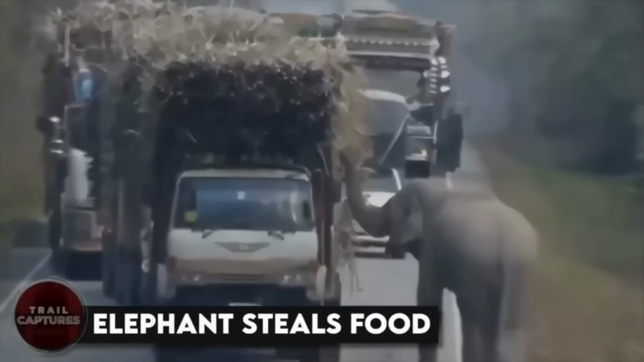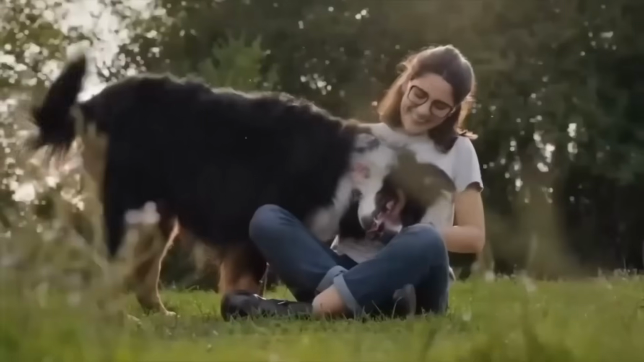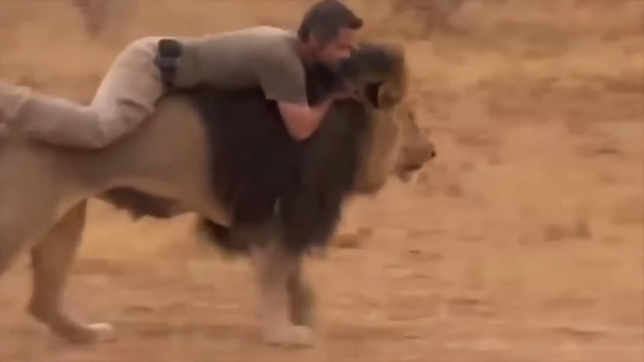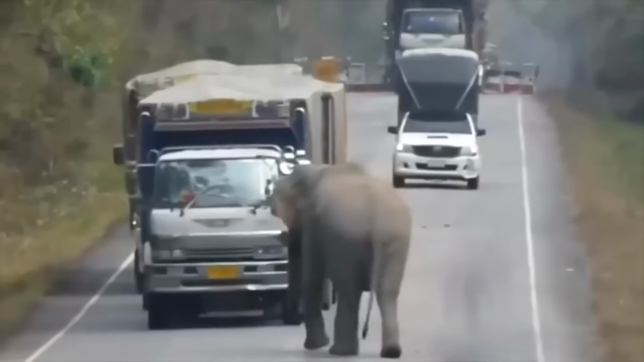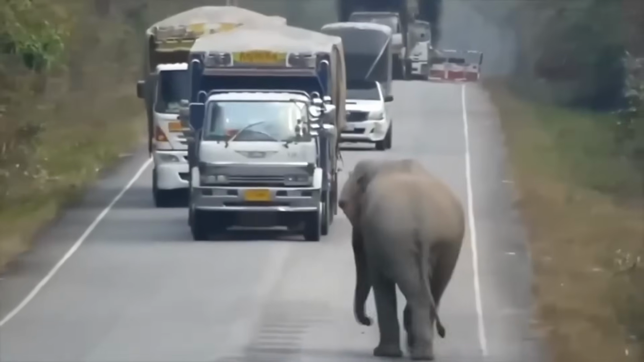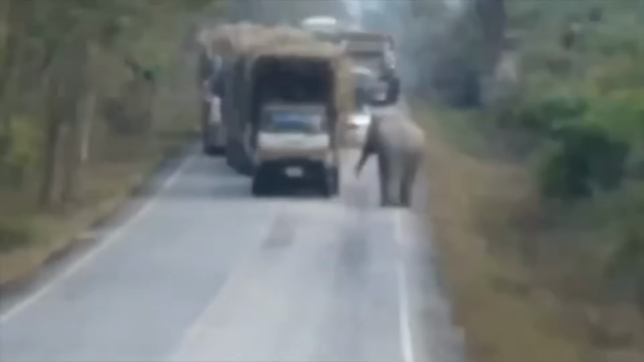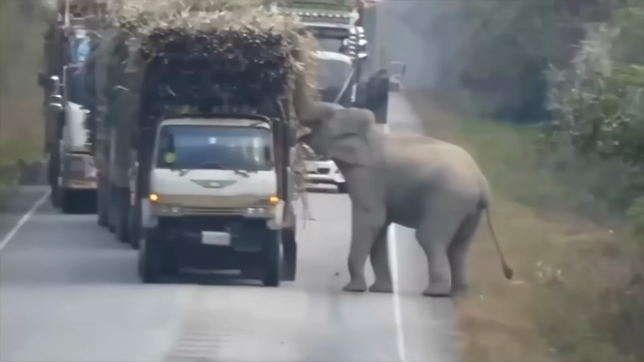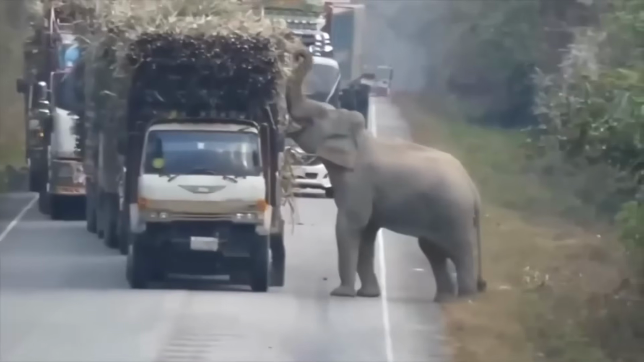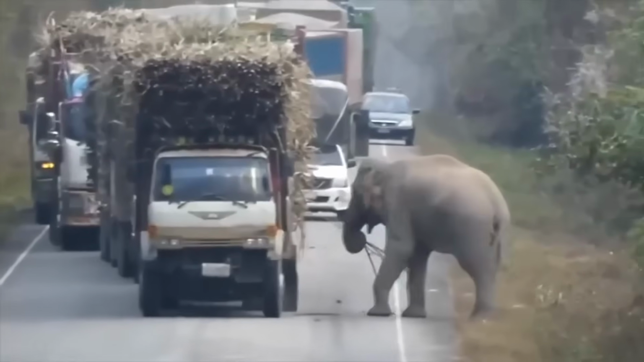Elephant steals food. Humans and animals have been living together for decades, and this years-long relationship has led to us understanding each other pretty much. For instance, take the elephant as an example. Years and years after passing the same road, he has come to know that a truck passes the same road every day with lots of sugarcane. So, what did the elephant decide to do? He decided to take a shortcut to get food and steal from the truck whenever he gets the chance to.